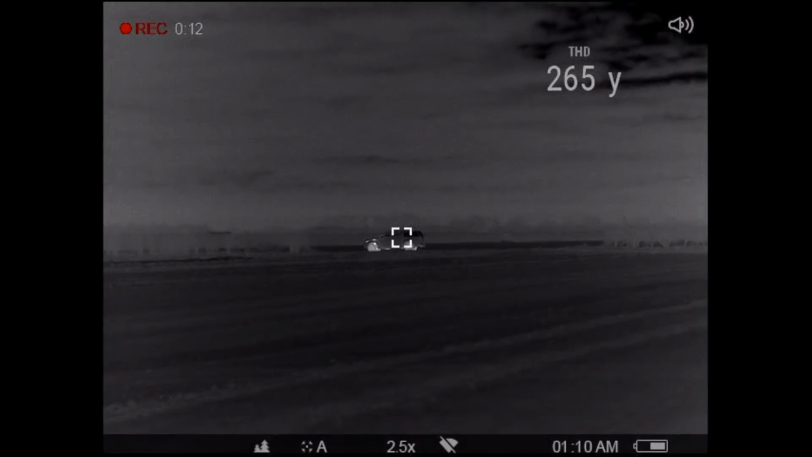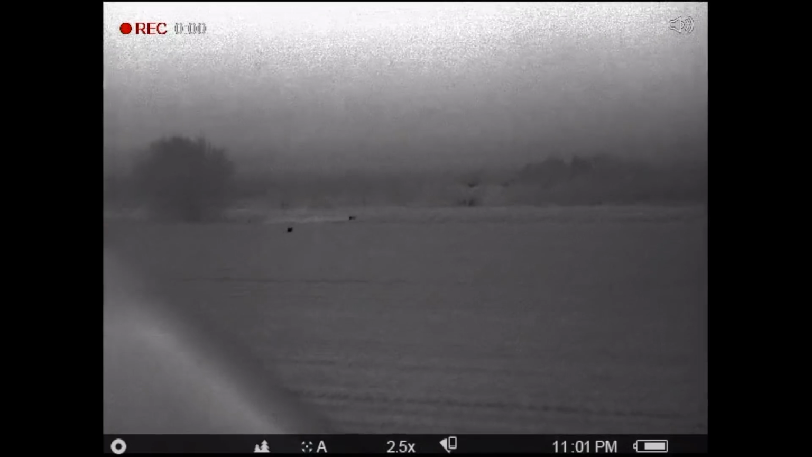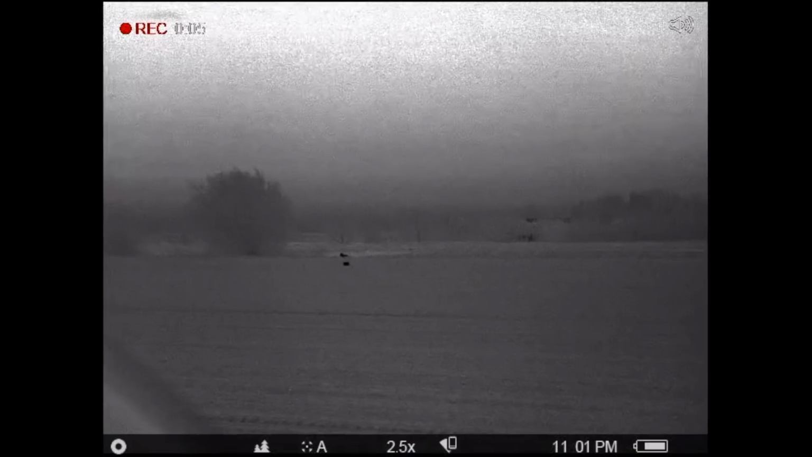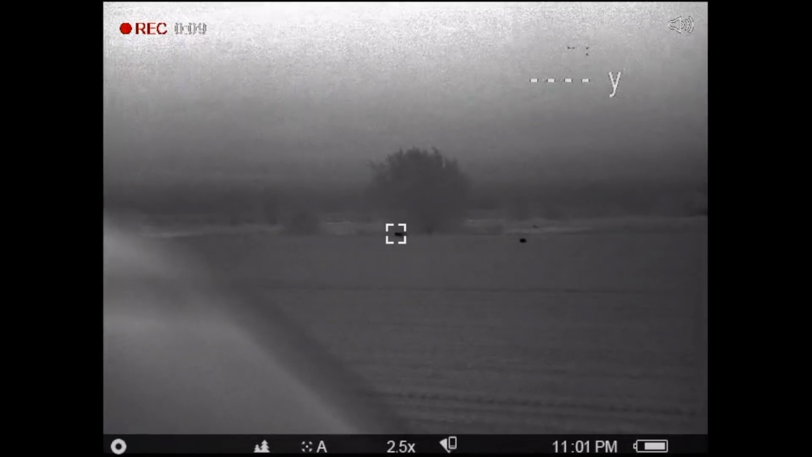This fox here that I'd shot, as you can see, back to the truck at 265 yards. So that scope I swapped over to, that Hawke Frontier scope with the 24x mag, definitely worth it.